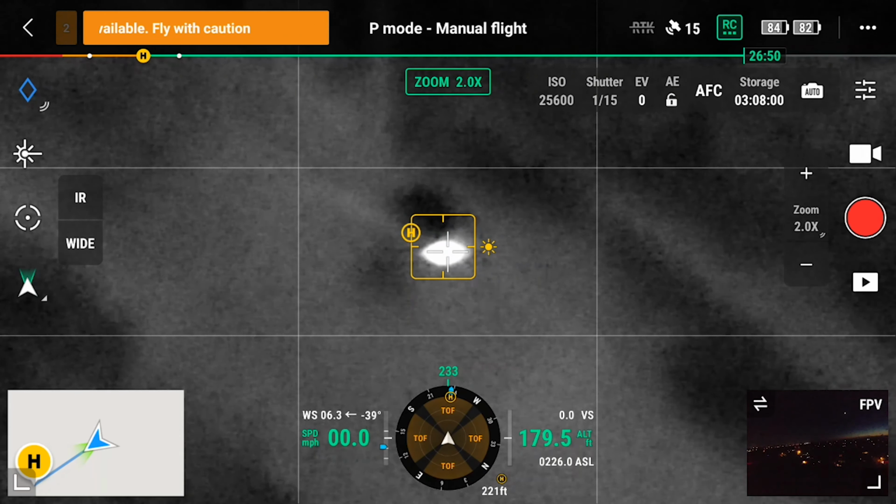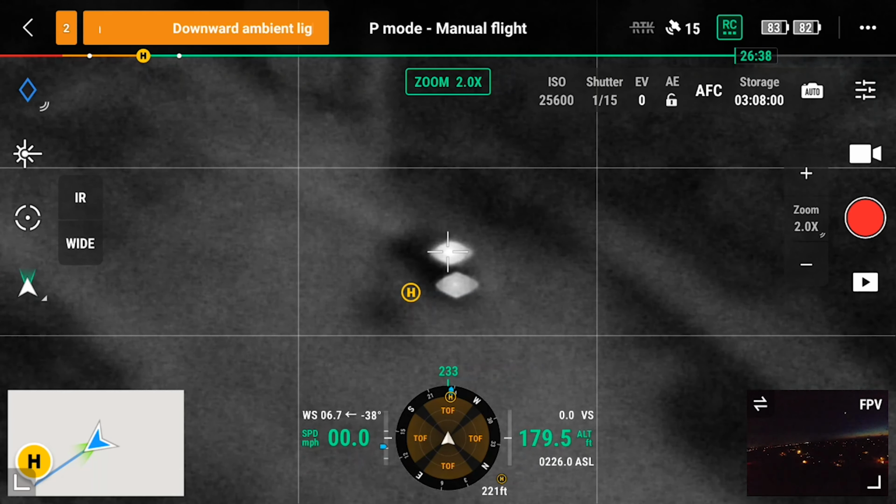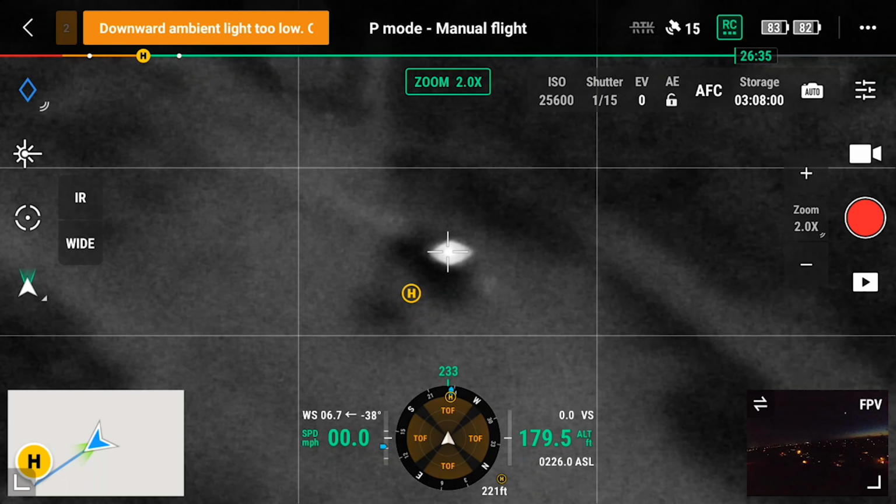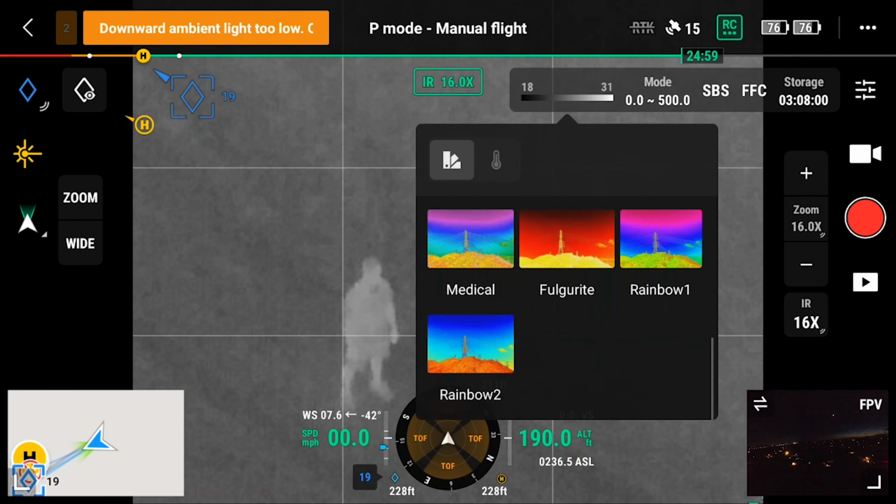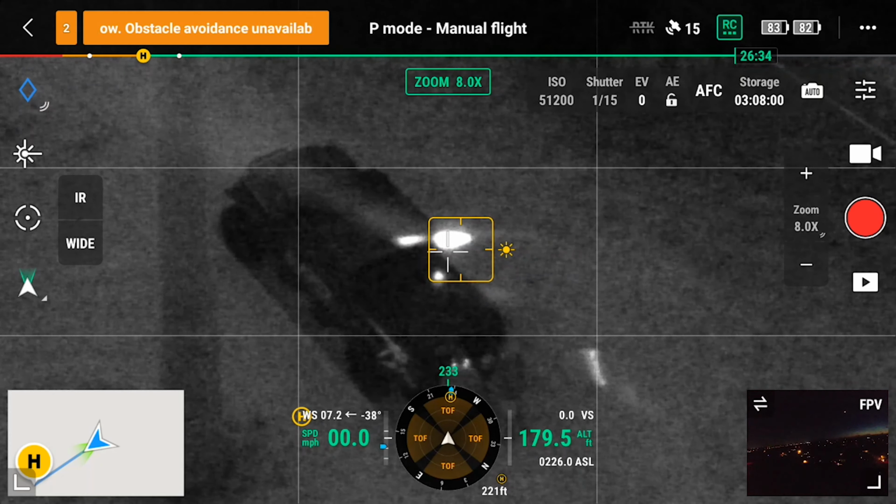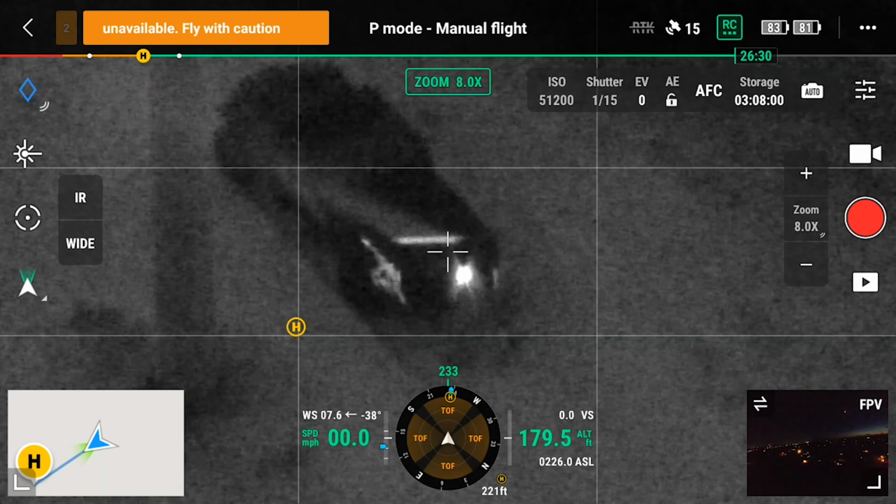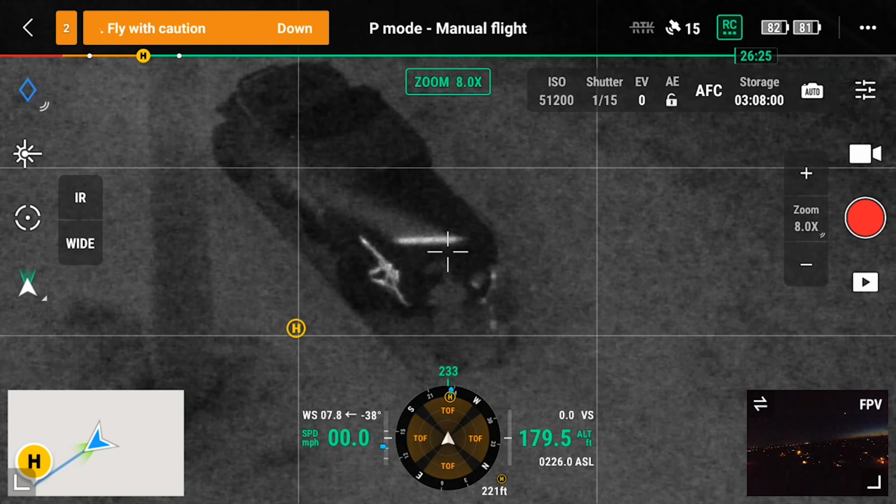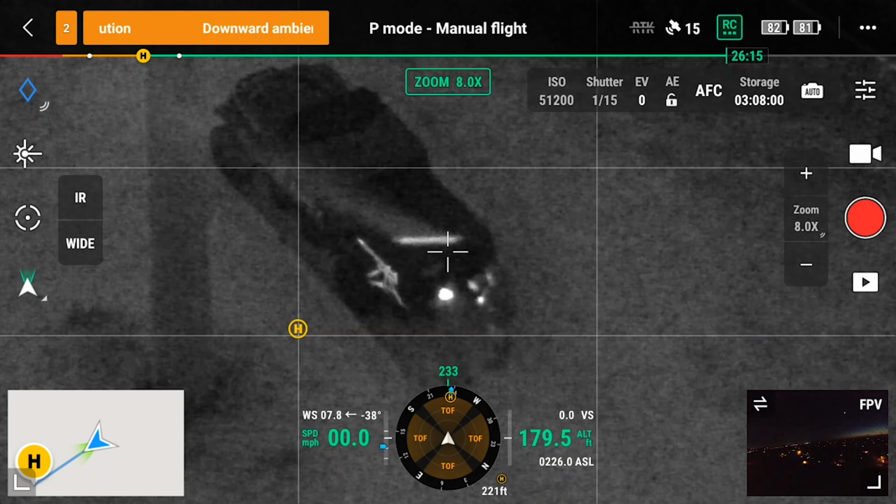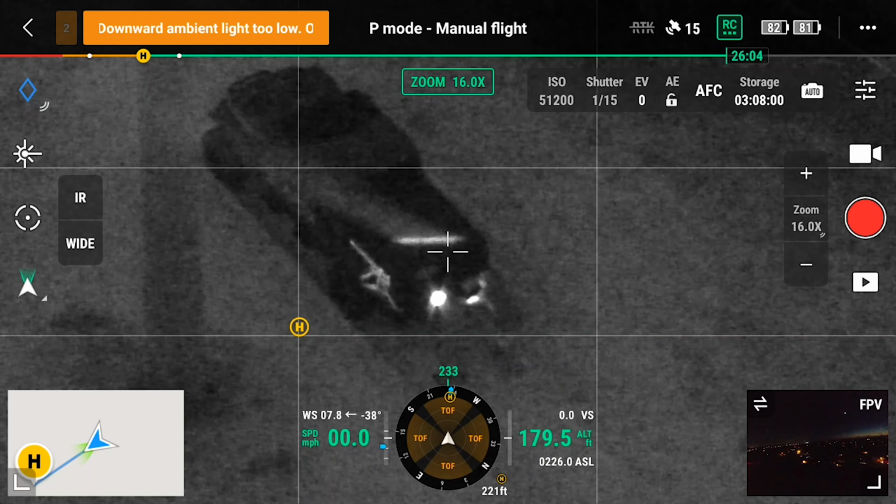Now, a benefit of using that Starlight sensor is that we can read text on objects and make out details a little bit differently. Thermal cameras rely on heat signatures to produce an image, but with an RGB image, it's just taking exactly what it's seeing and allowing you to see it as well. So if you look closely, you can actually make out some of the graphics on the side of my Jeep. It's a business truck, so there are graphics there.